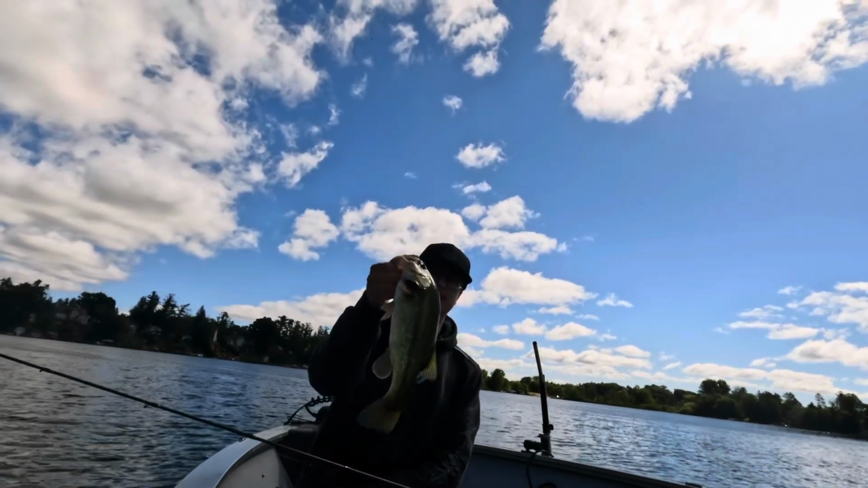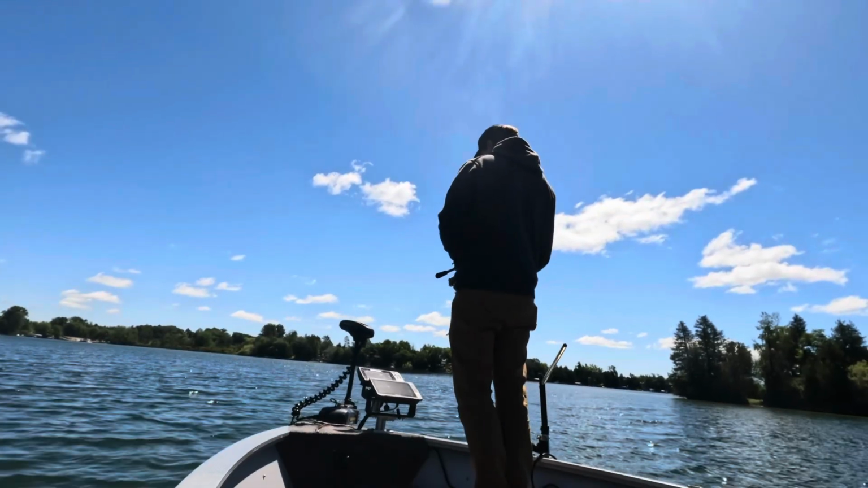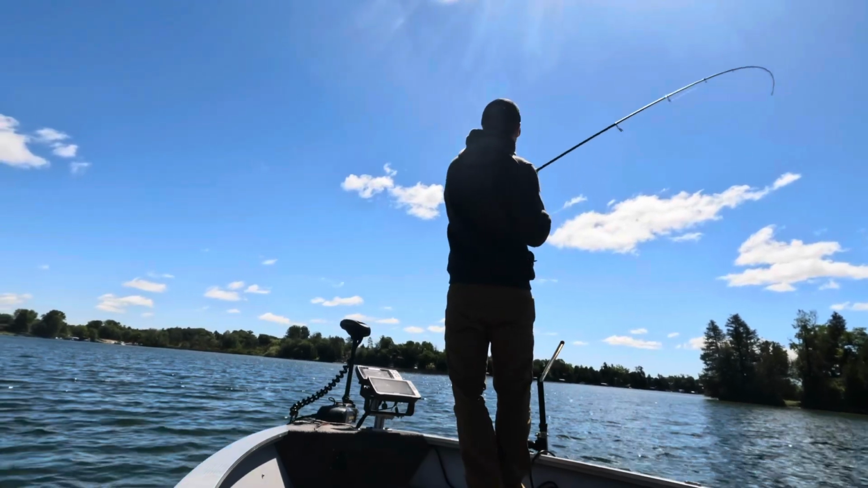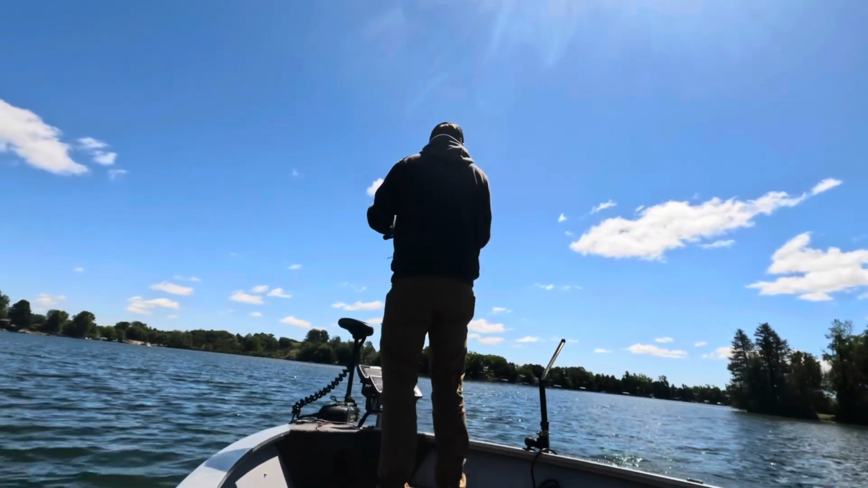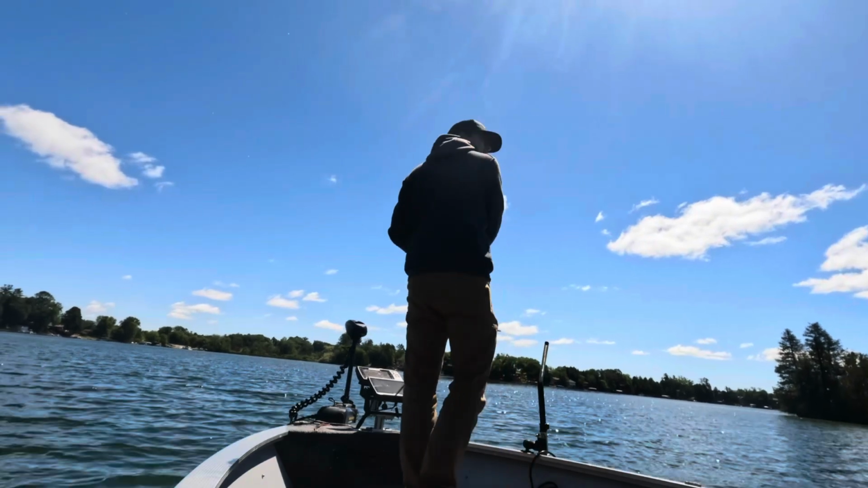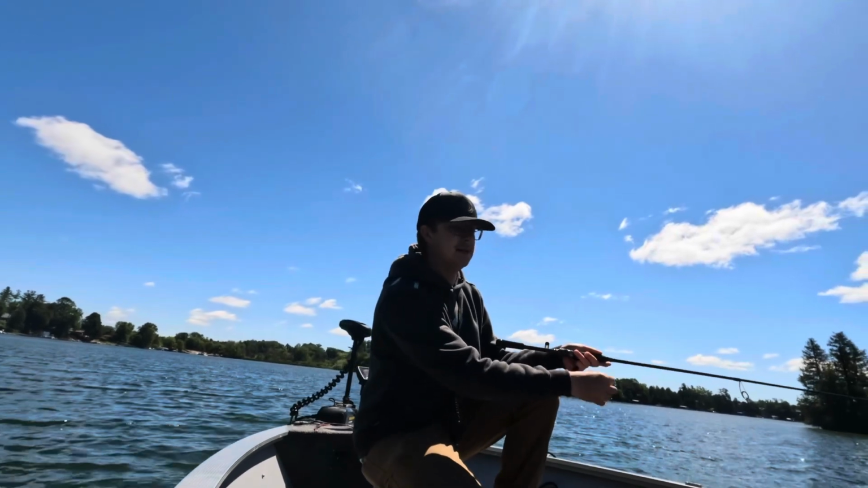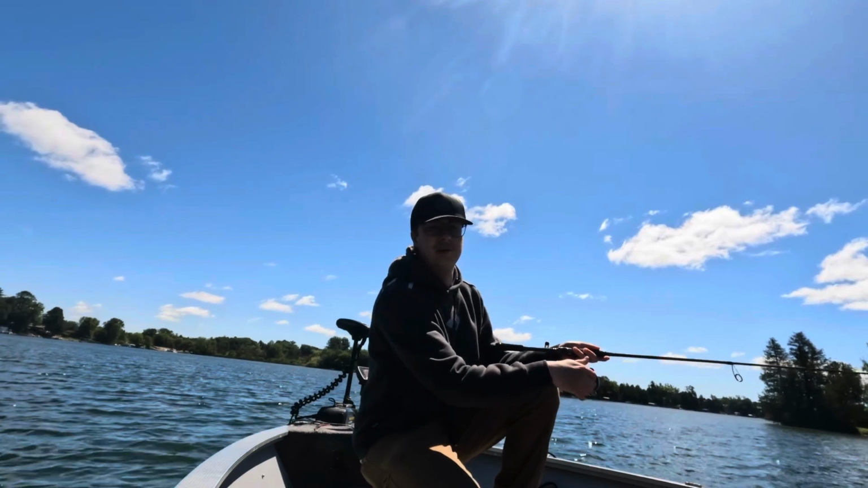Decent little one, not too bad. So that one came off, but these fish are actually sitting up on top of the weeds now instead of on the outside. So I'm just taking this neko rig and just shaking it above the weeds.